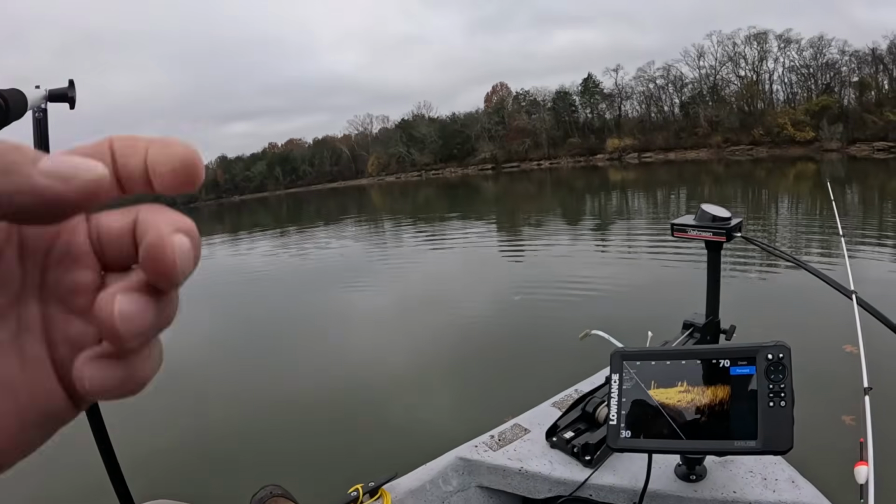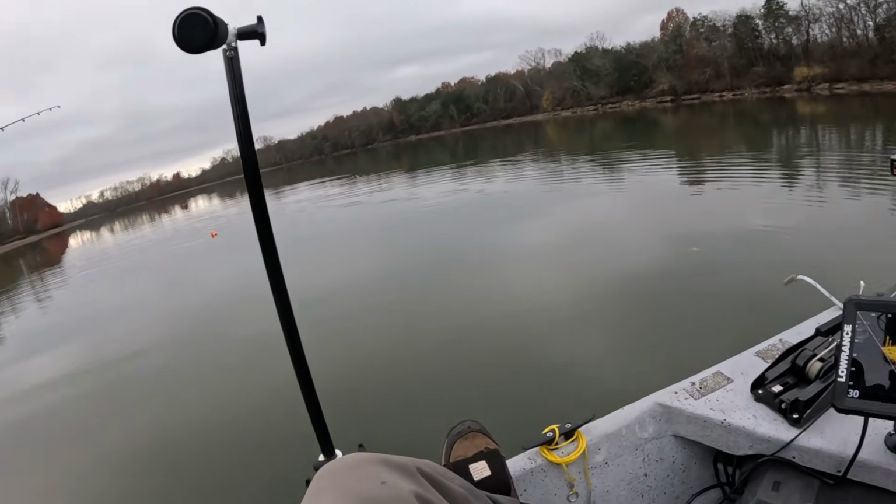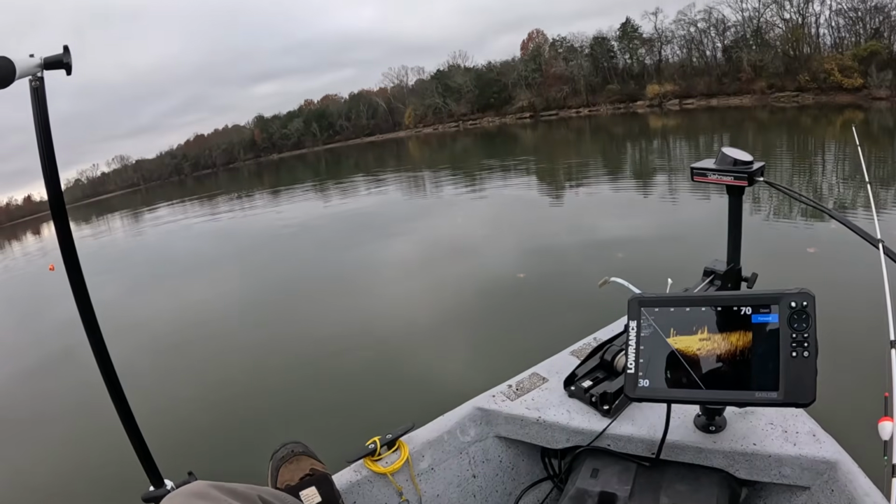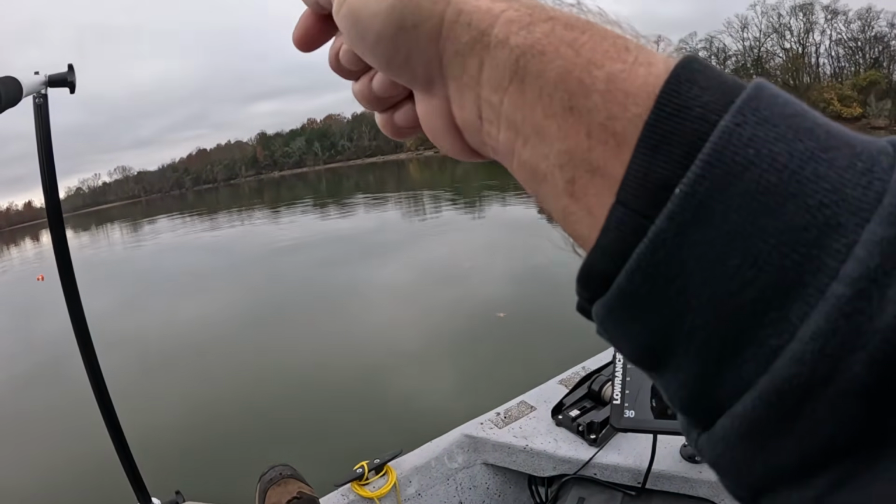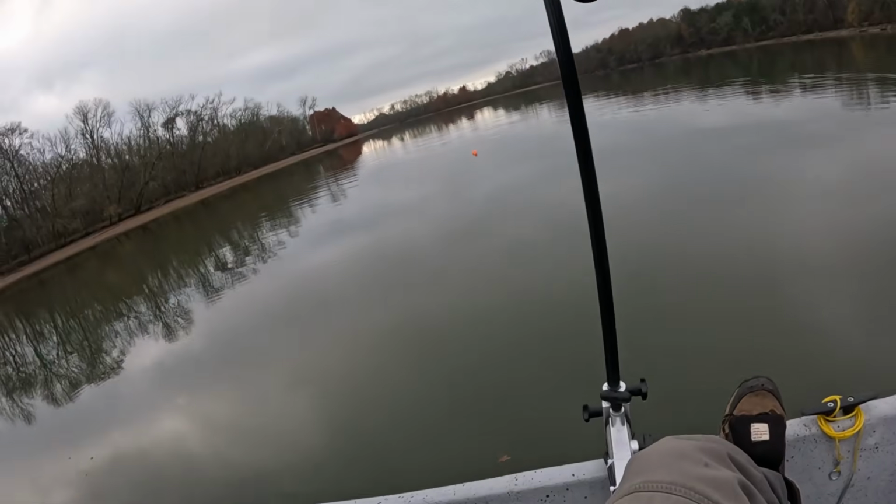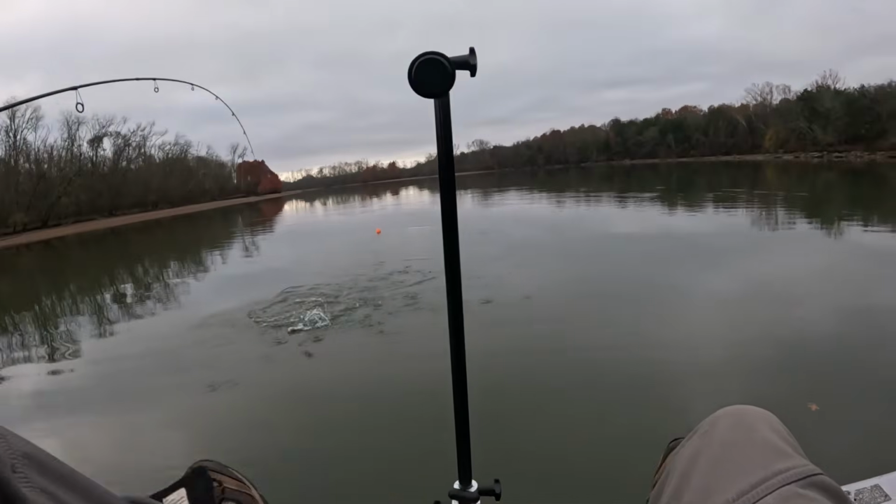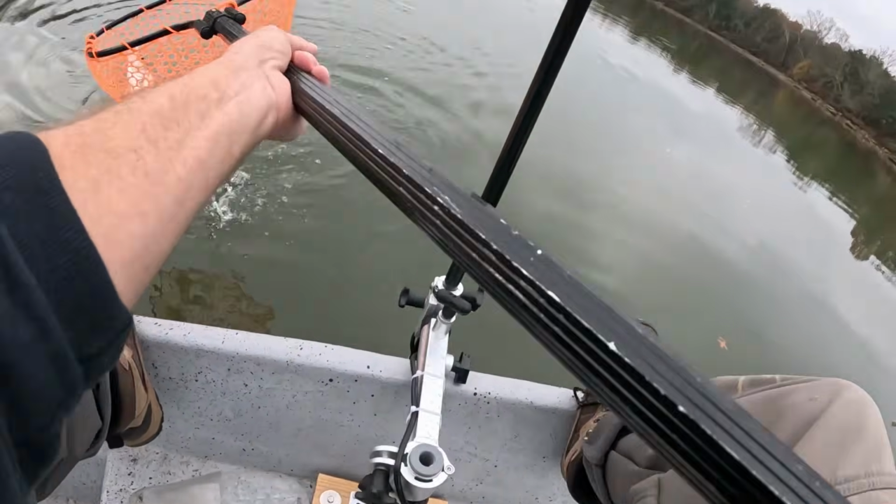I guess they're all gonna be bass. It's weird that they're stacking up like that. Bass? Mm-hmm. Look, you just drew one out of there. Twitch it. Twitch it. Twitch. Got him. I'm teaching you. Oh, it's a big crappie. It's a big crappie. We're putting that in the bucket. There are crappie in there, bro.